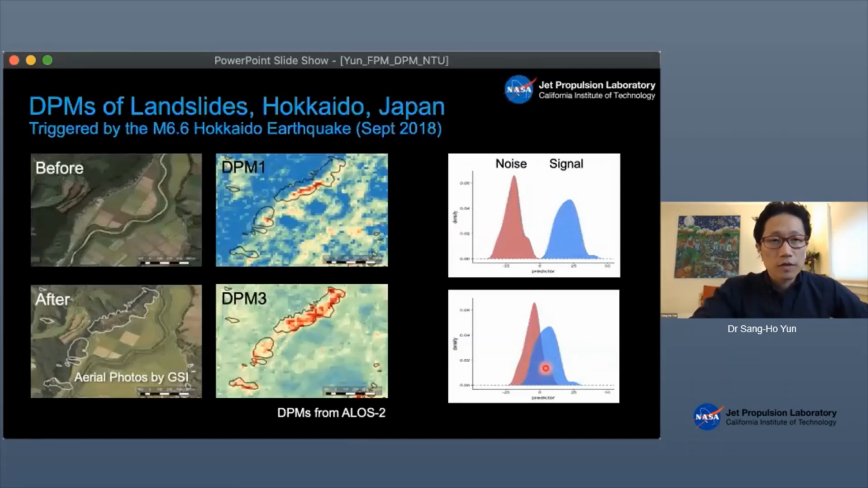Now we're seeing Japan. This is a DPM of landslide. That was earthquake-induced building damage previously. This is landslide-induced building damage, in this case DPM1. There were hundreds or thousands of landslides induced by the Hokkaido earthquake. And DPM1 is showing where there used to be houses, and then they're gone because of these massive landslides burying the buildings.